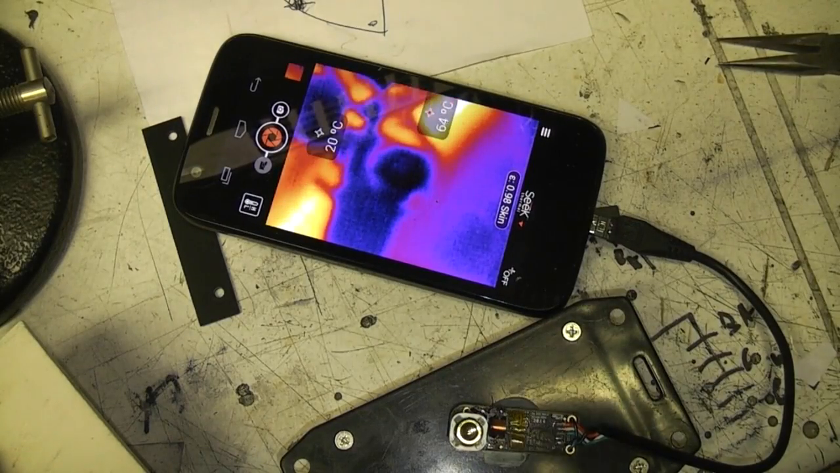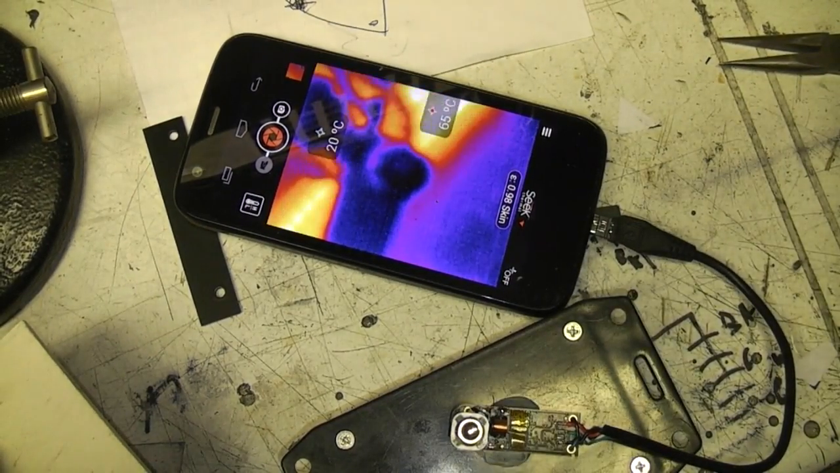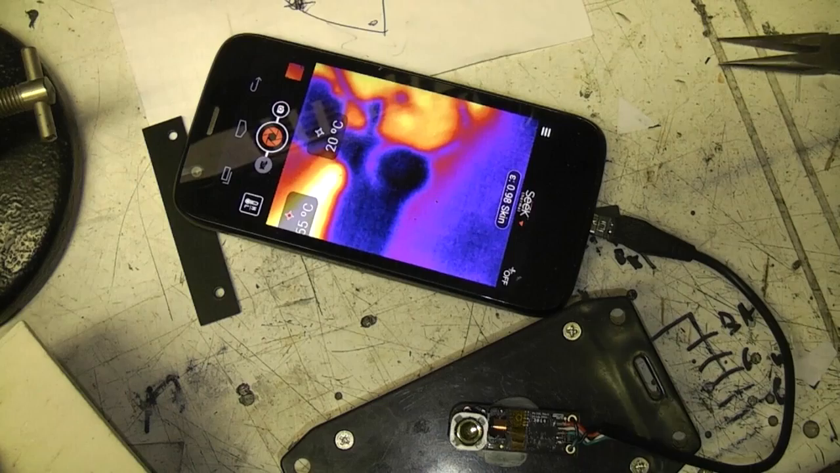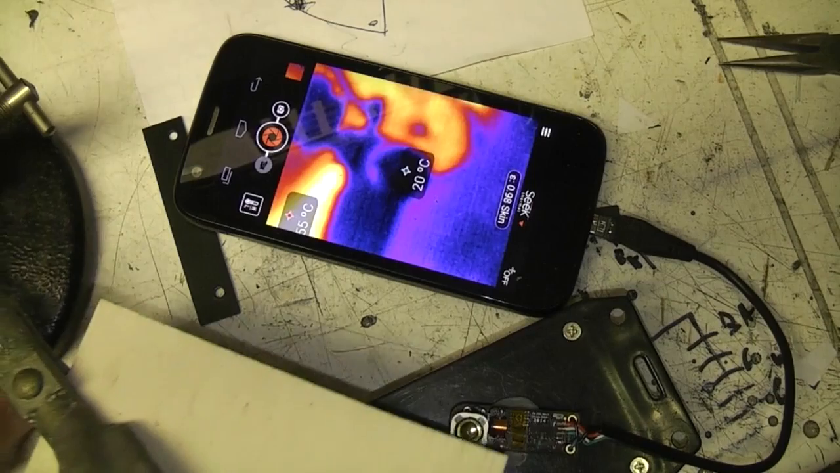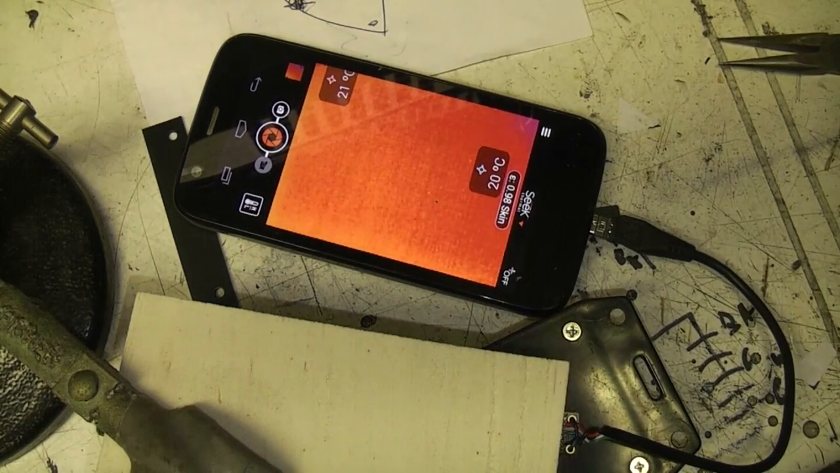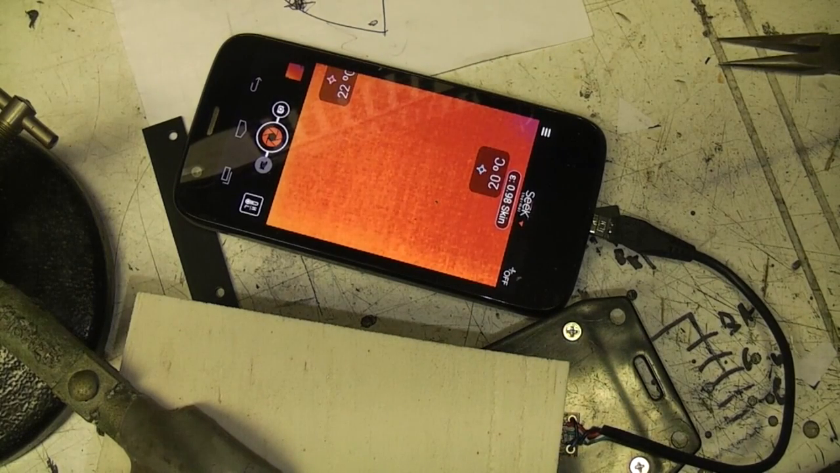Right, I've got the lens just placed on the board. I cracked off all the glue. I folded the base of the lens down a little bit, so it's basically freestanding on there, so it's quite fragile. But after some playing around with position, I think I've got one position where if we put a flat field in front of it, we get much less, and that's 0 to 1 degree variation now.